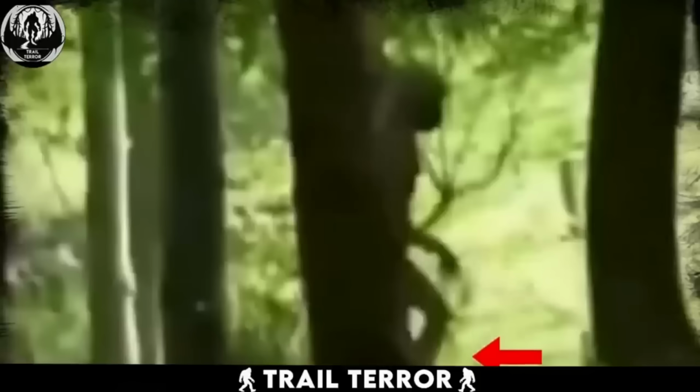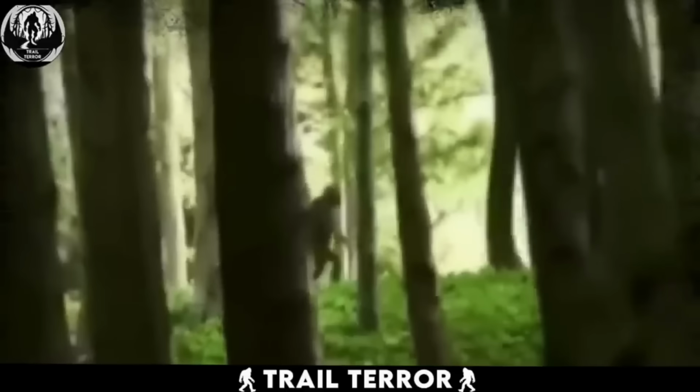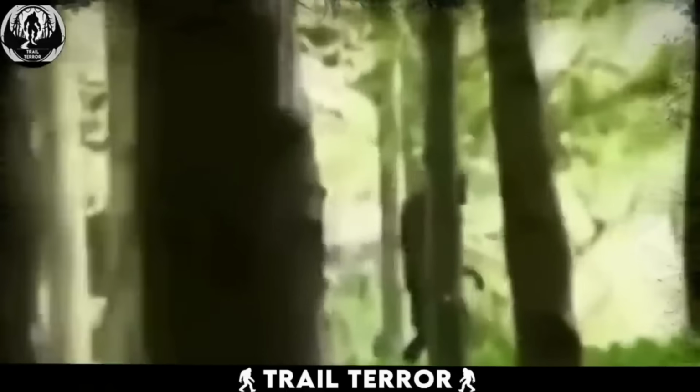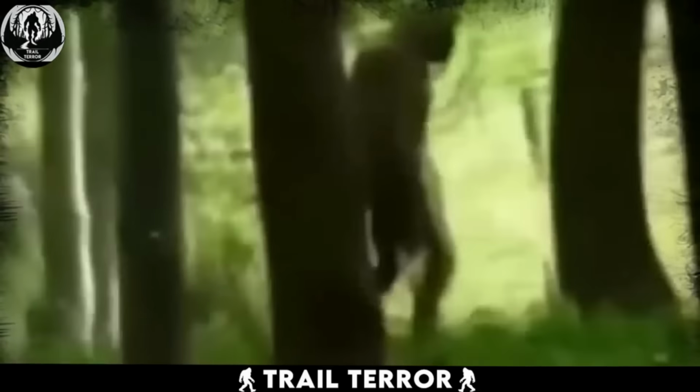I would love to know which forest this is in. Unfortunately, we do not get to see more of this strange creature, but it does raise the question of whether this is a lost species of humans, as we can see how human-like it appears.